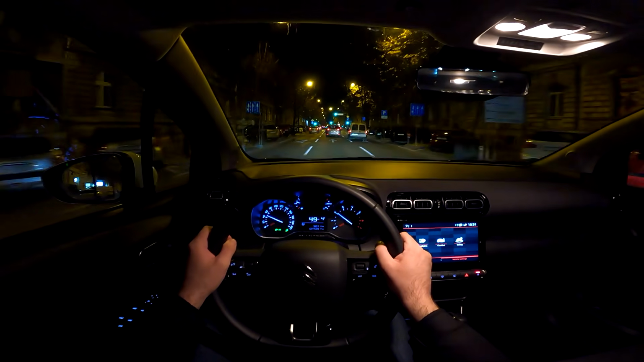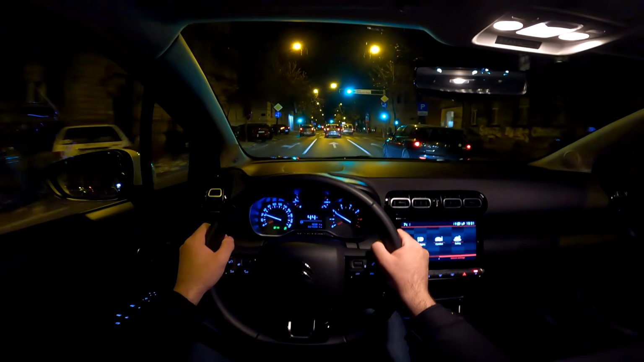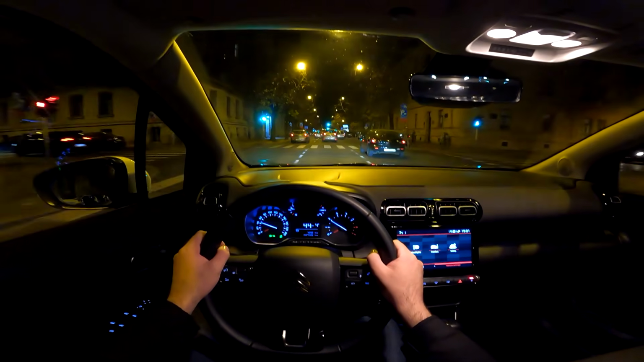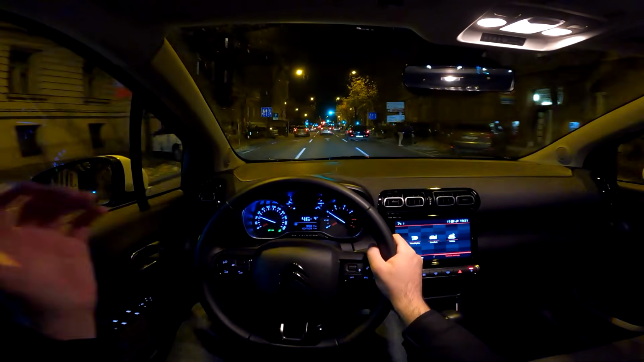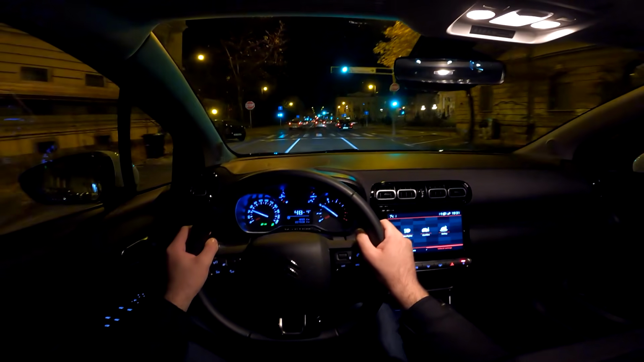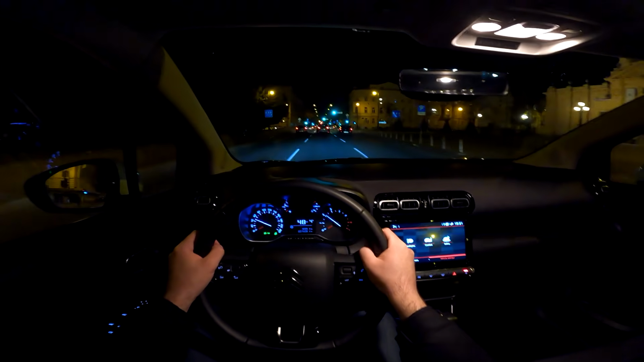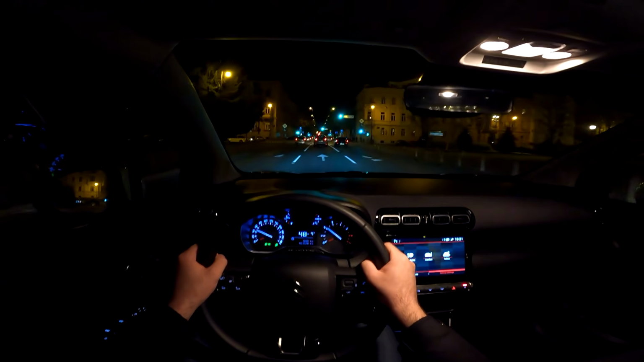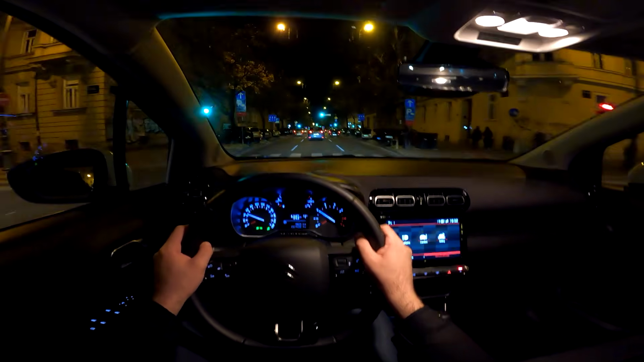And what is also very cool and practical is that we have the rear bench that is adjustable, so you can slide it 150 millimeters, and that way you can either get more room at the back for the rear occupants or more room in the trunk. Speaking about the trunk, from 410 up to 520 liters because of that sliding bench.